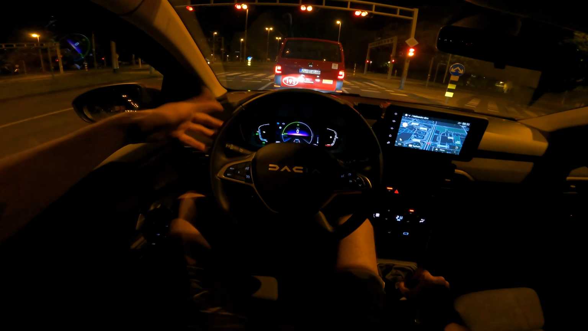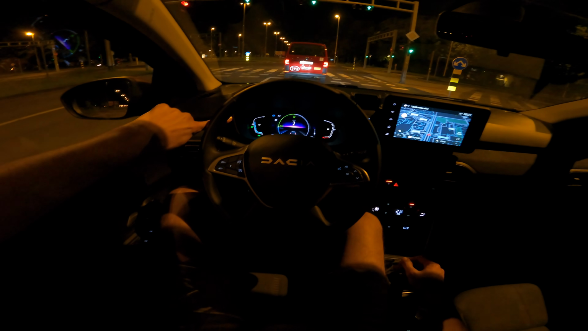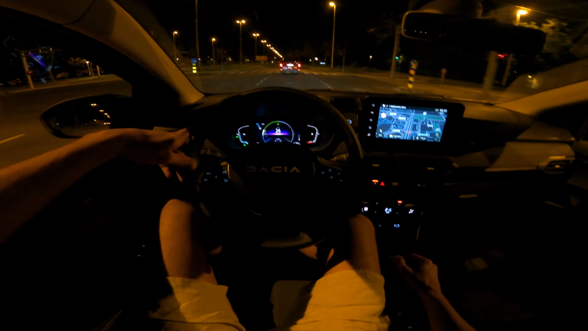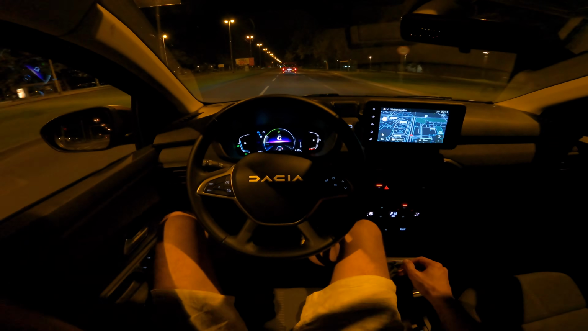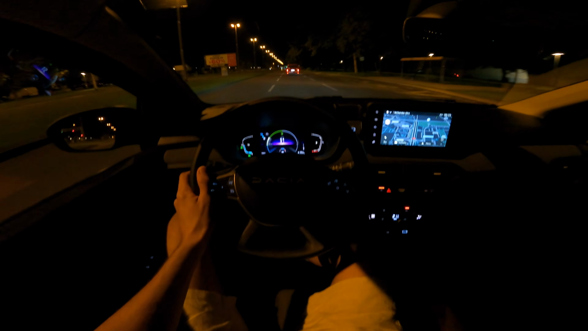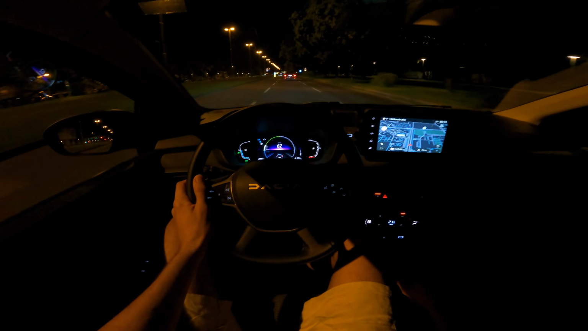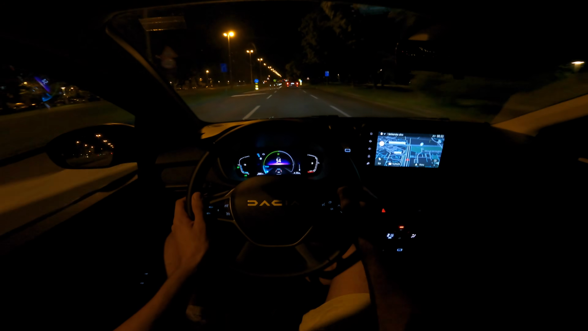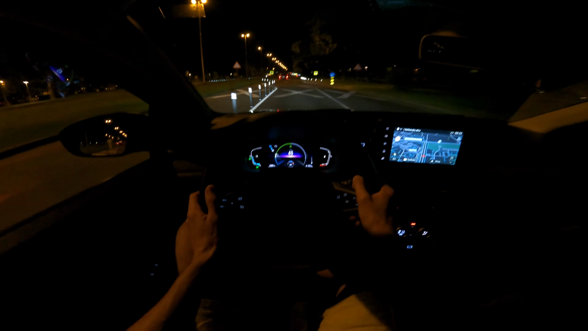Now this could be good for going downhill because you can recuperate more. You can see the battery is now on the left side, fuel's on the right. It's charged a bit more than 50%, but this is because I speed up and then I have to stop at the traffic light. So just punch it into B and I keep charging the battery.